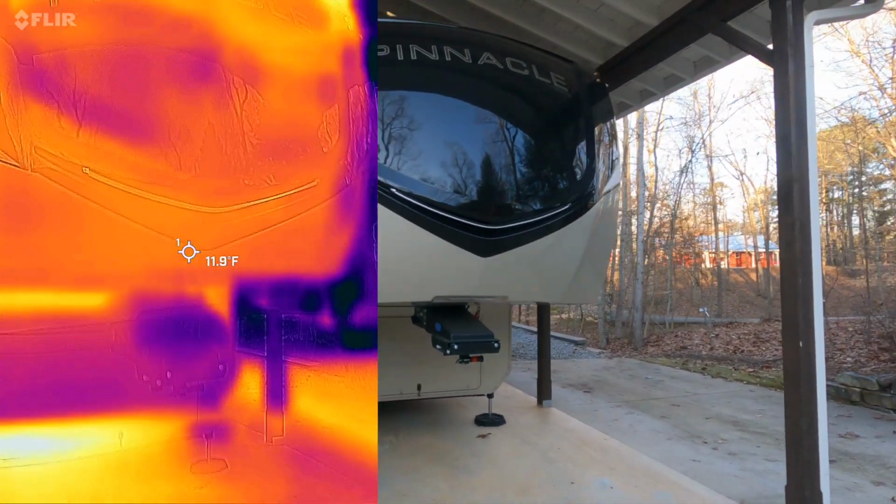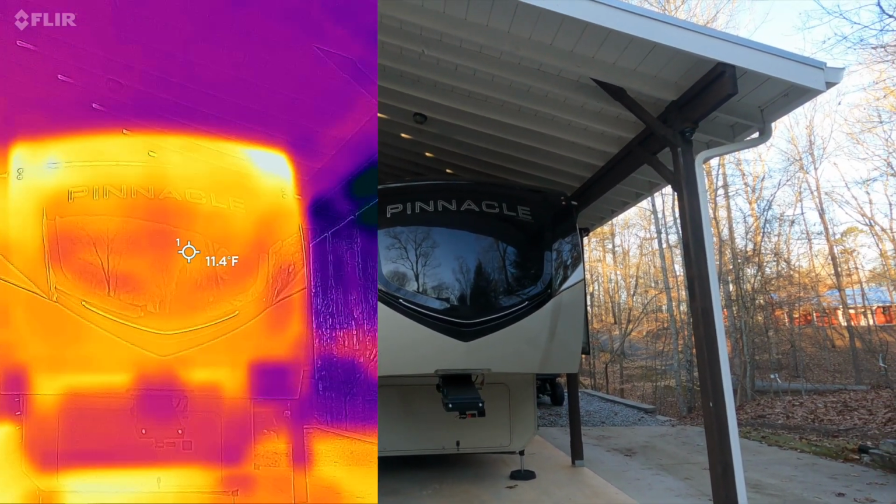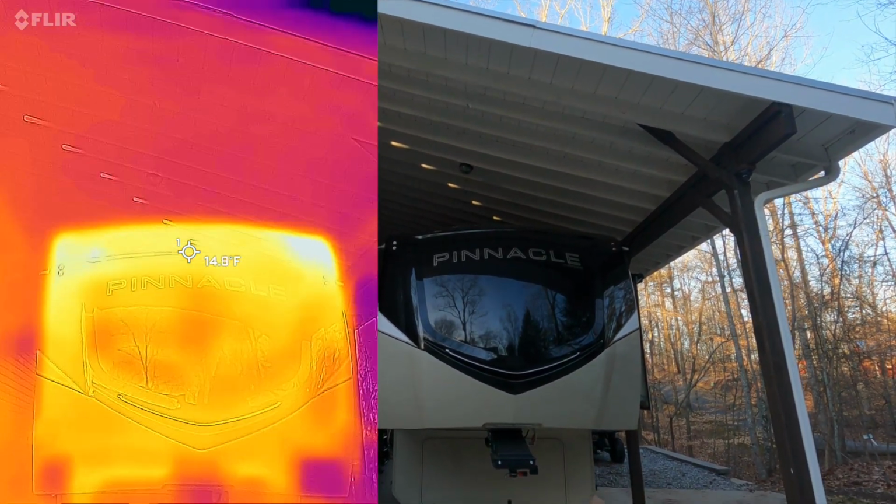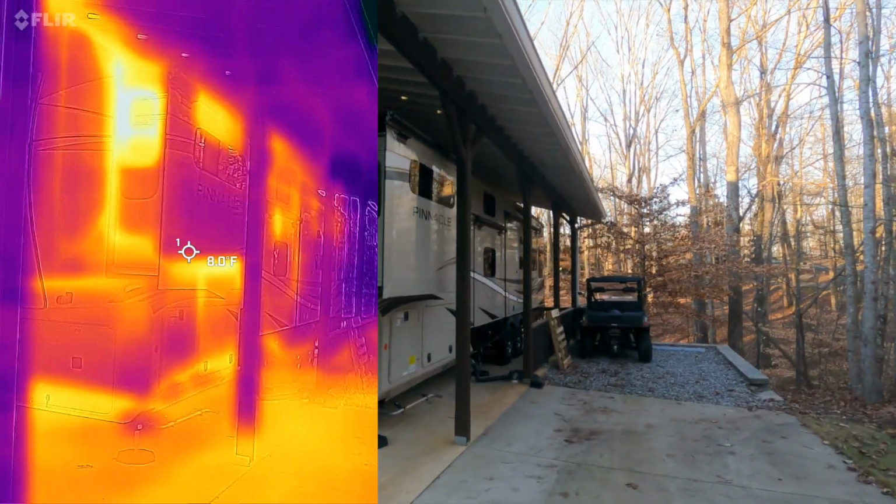Again, on the front cap, the sun is starting to come out, so it's probably going to start warming that up. But we're registering right about 10 degrees on the front, and then as we go up, heat rises naturally. It gets a little bit warmer up there. Let's hop over to this side though and look down the side of the RV.